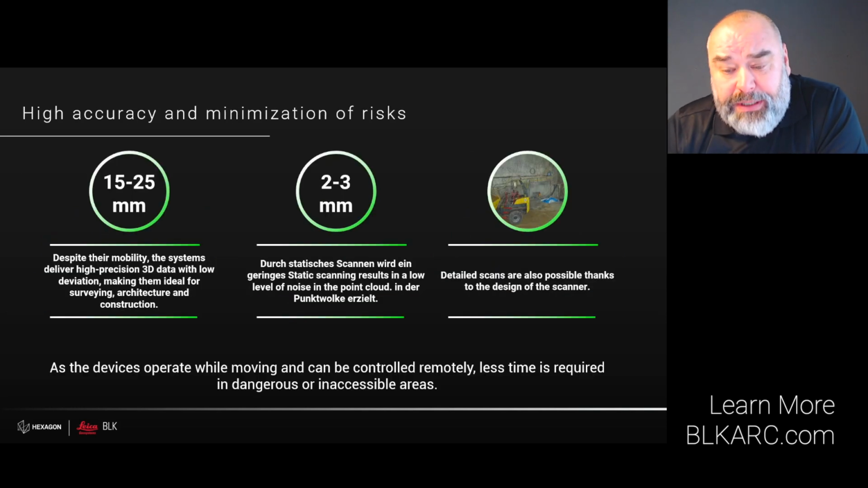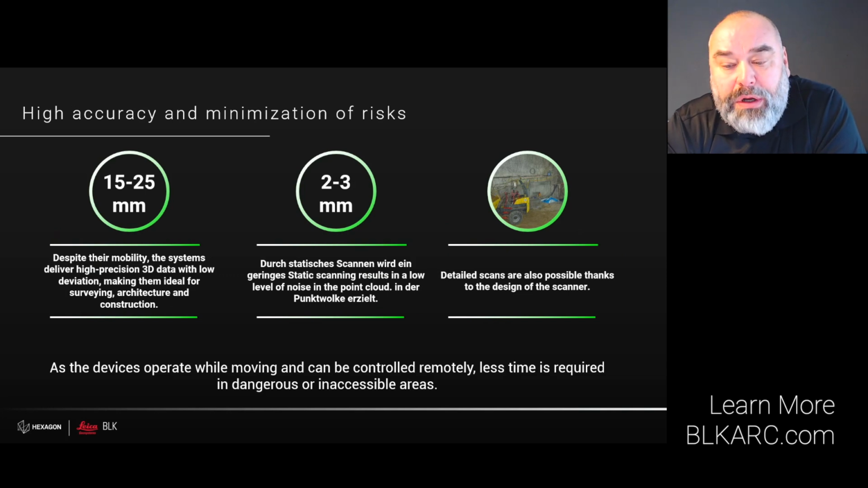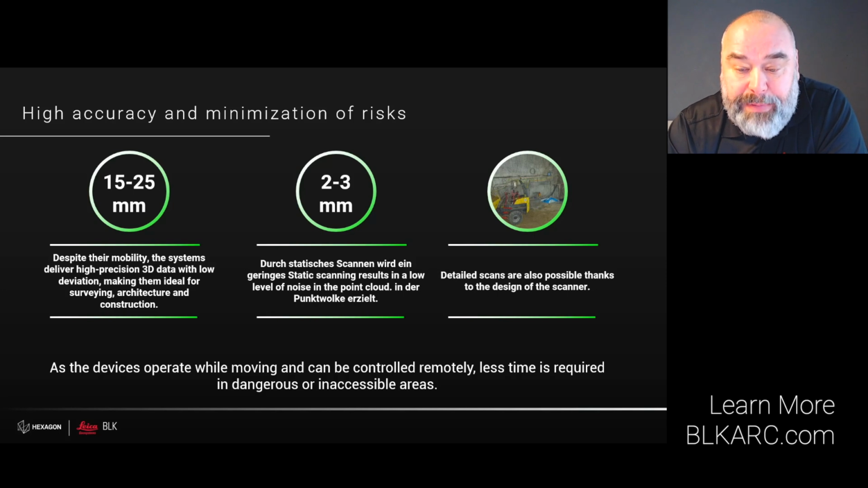A common question is about the accuracy of the scan. This can be challenging to answer as it depends on how conducive the environment is to SLAM technology. Generally speaking, in typical environments such as industrial facilities, buildings, or construction sites, the BLK ARC provides a global accuracy of 15 to 25 millimeter without requiring SLAM anchors or control points to enhance the SLAM.